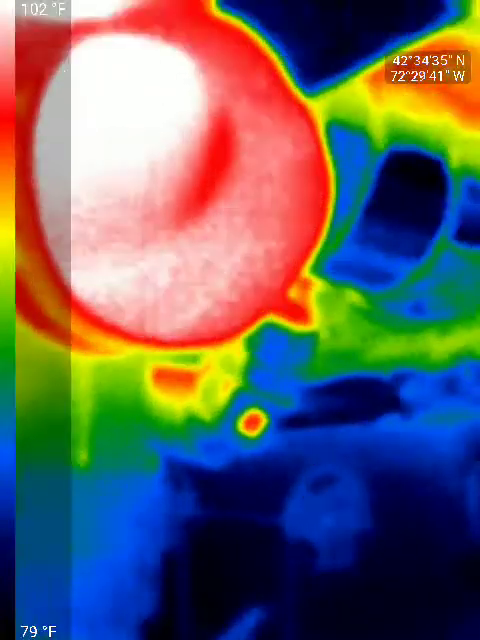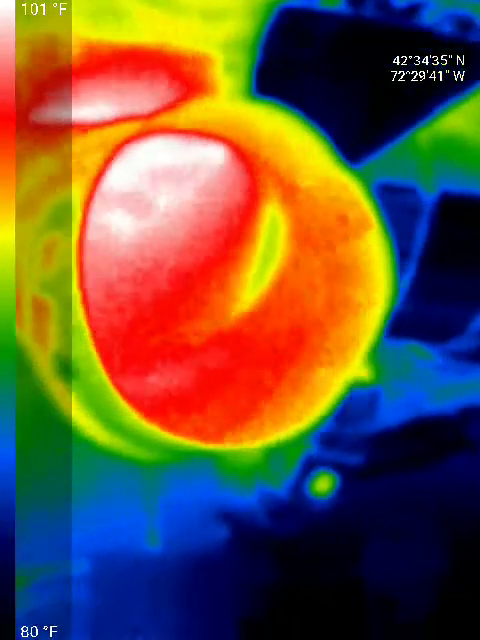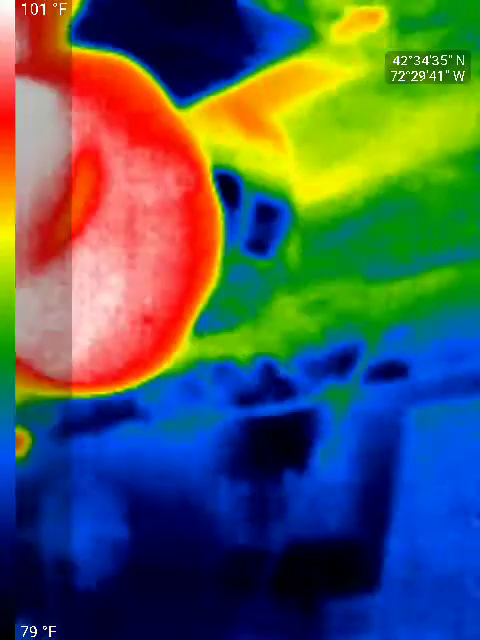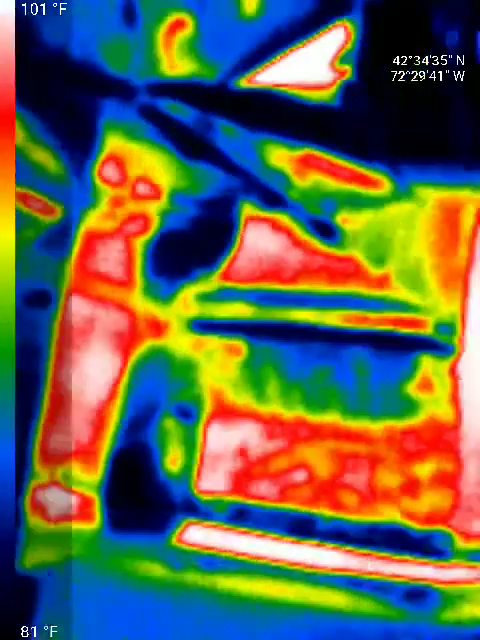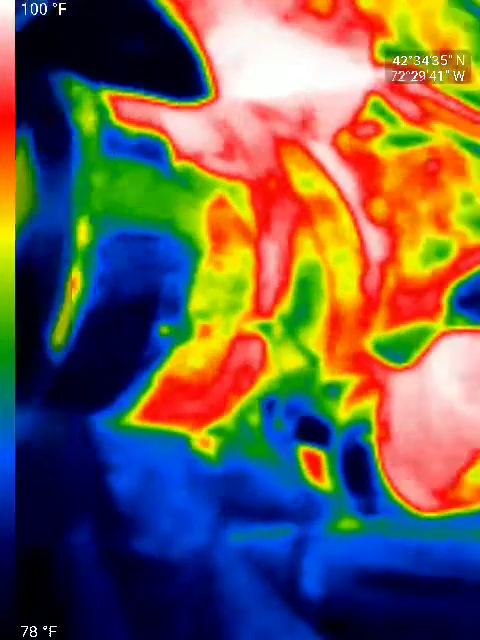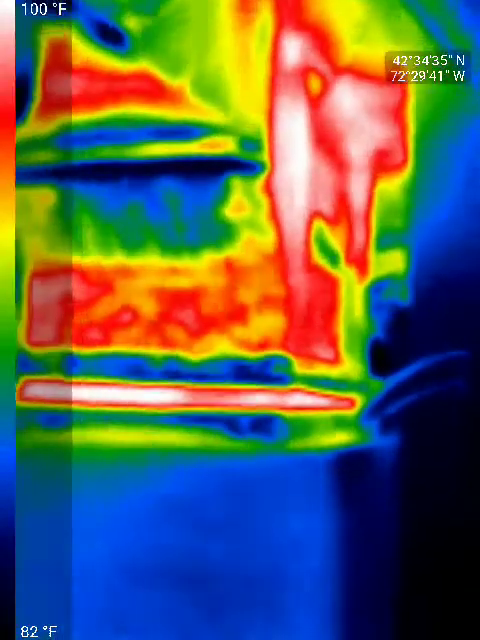This thing blowing hot air right here. Yeah. Very quickly becomes cold because the basement is cold. I built this ducting system. Lots of awesome angles and stuff.